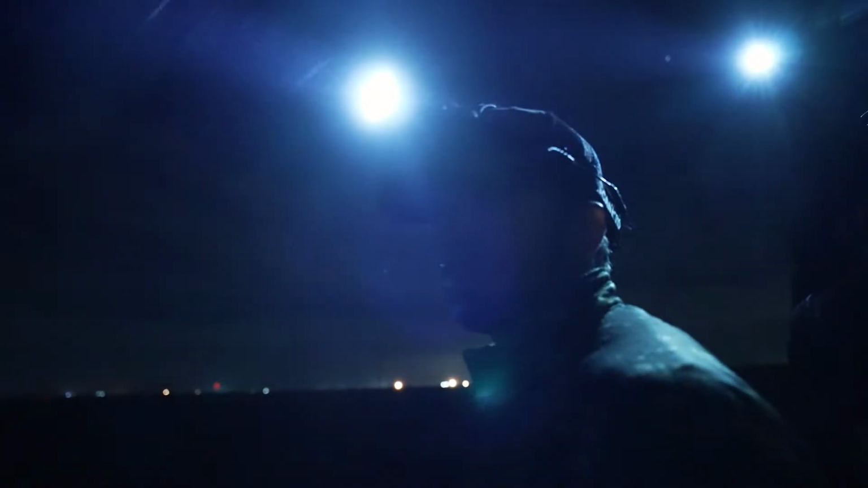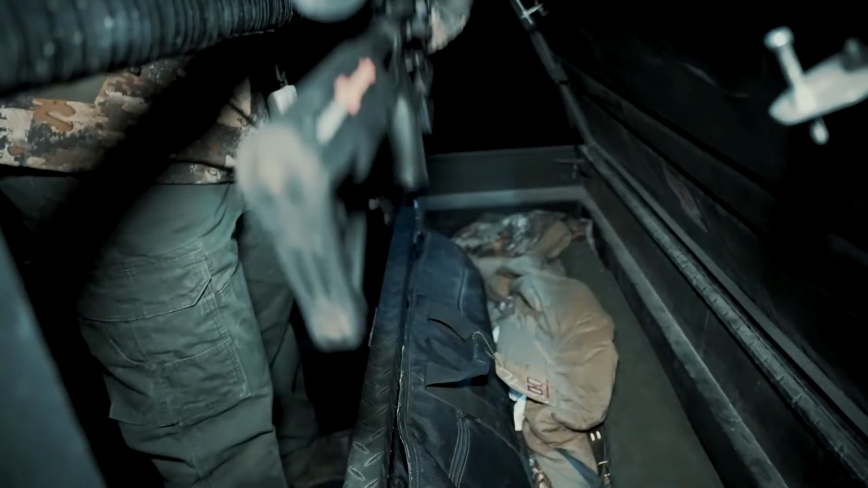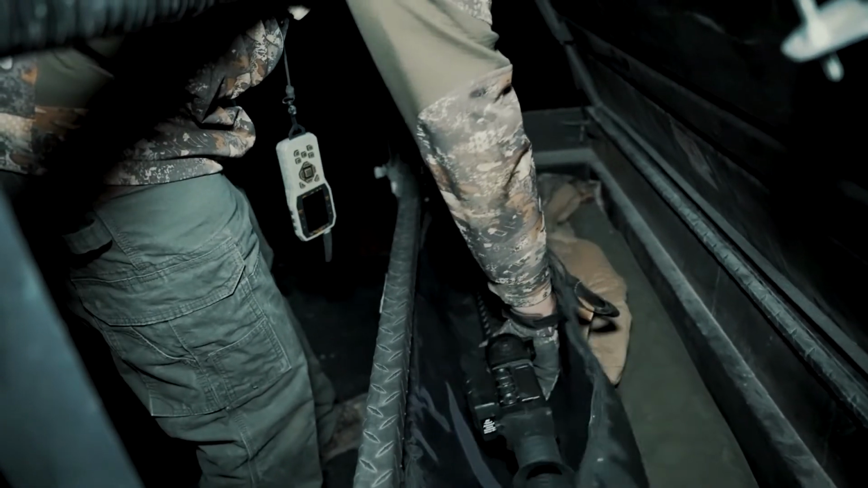Well, it's getting really late in the night, and the weatherman says we've got some pretty heavy winds coming. So we were just giving up, we're putting everything up, and sure enough, I catch a set of eyes.